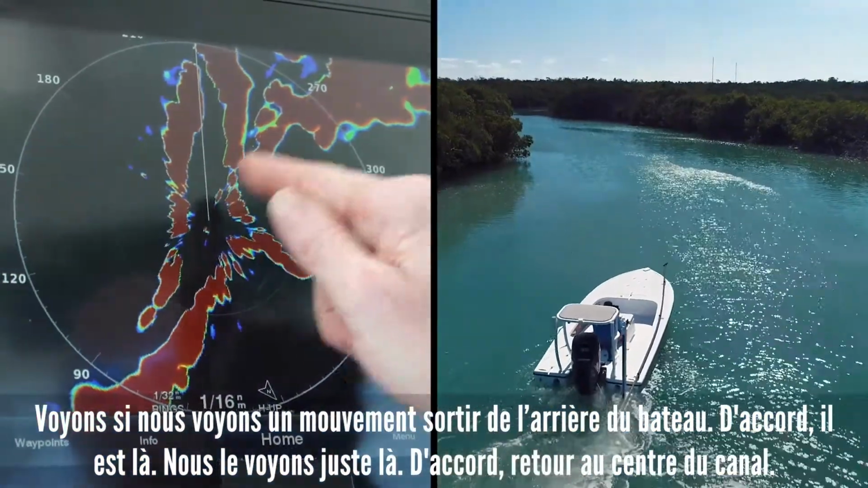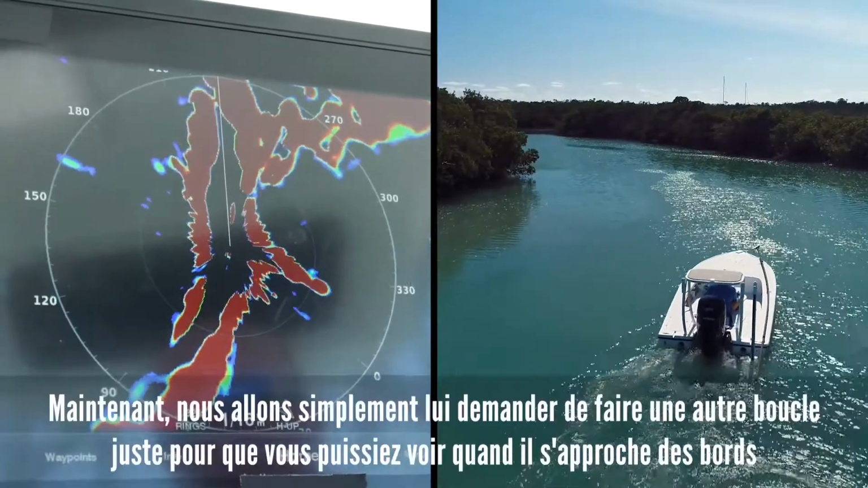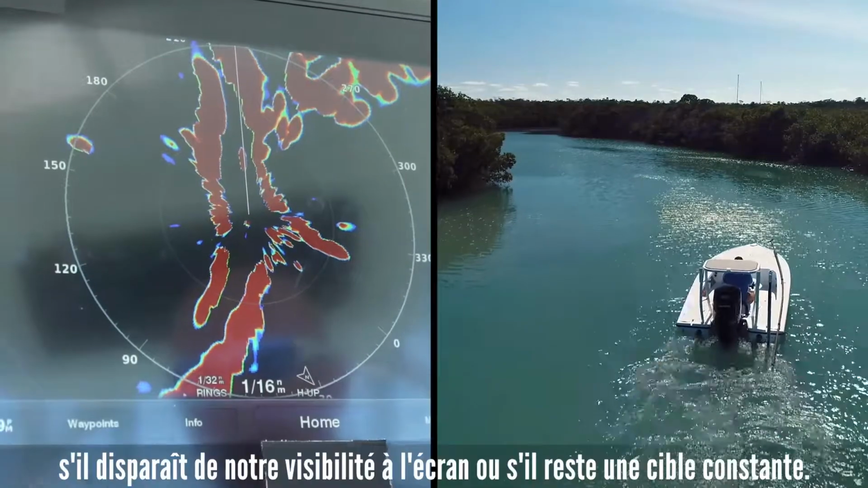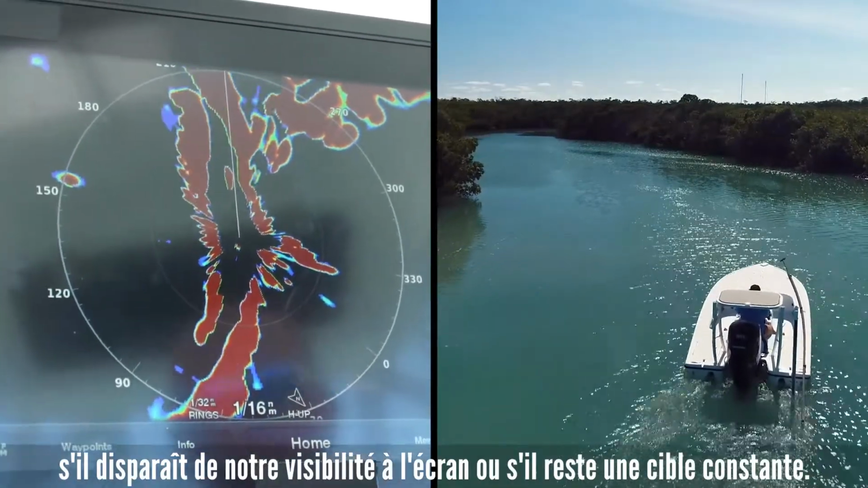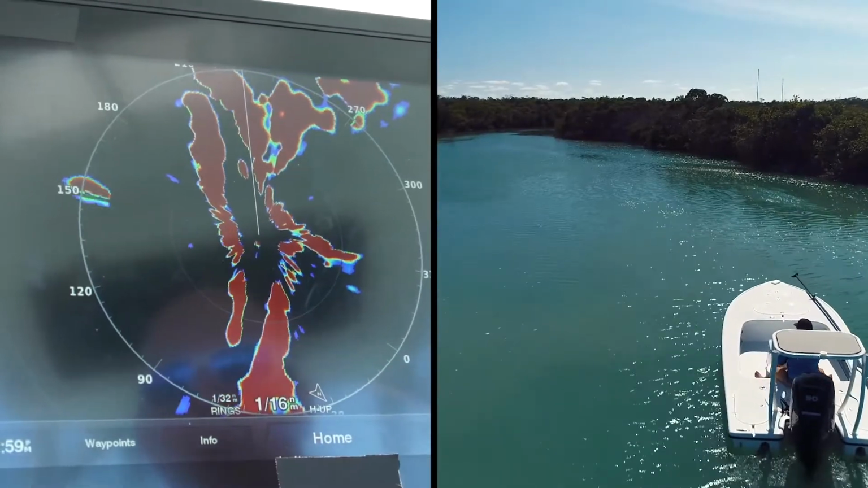Okay, there he is. We see him right there. Okay, back out to the center of the channel. Now we're just going to have him make one more loop just so you can see how, when he gets close to land, he fades away from our viewability on the screen, or if he remains a constant target.